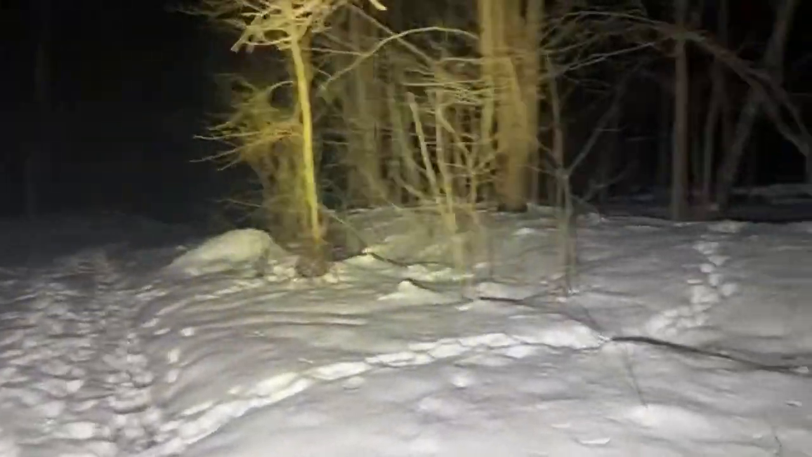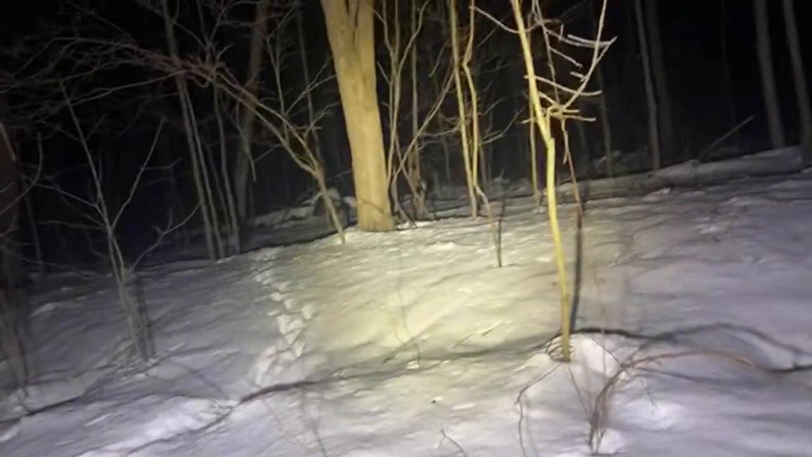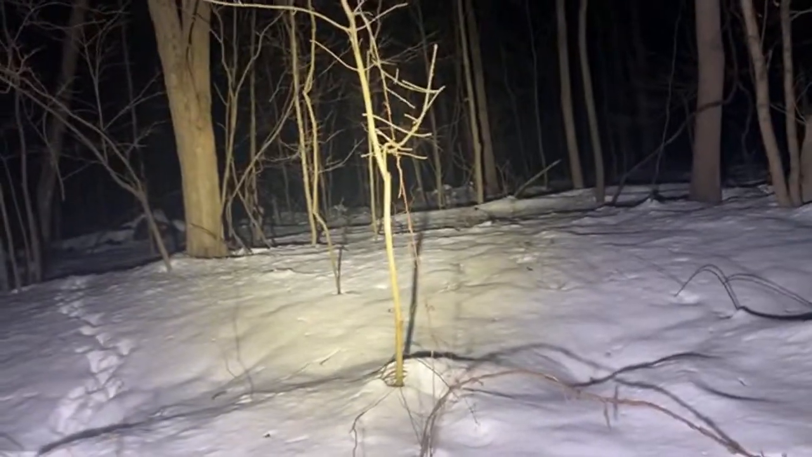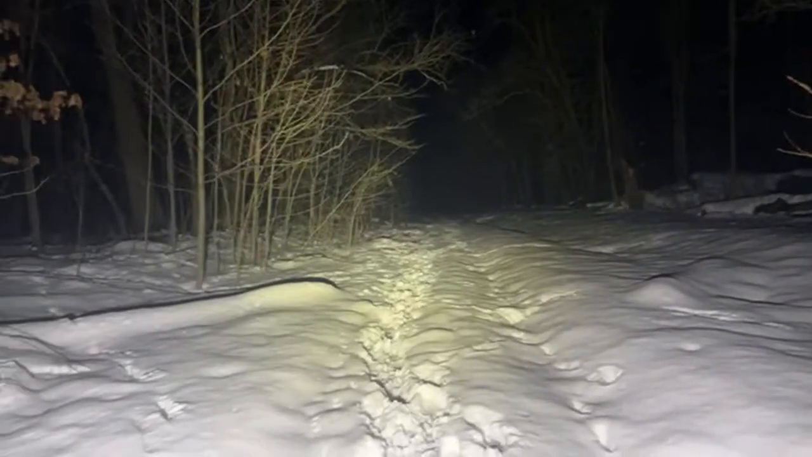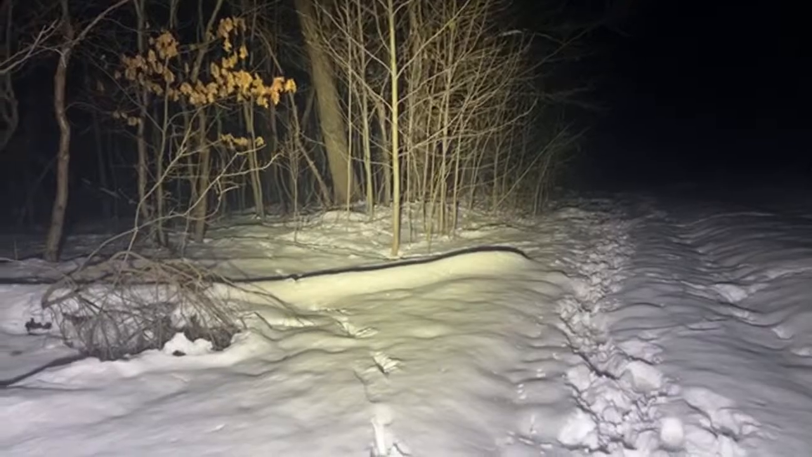All right, let's keep moving down here. I'm hearing something back here, and I heard a rustle. Six check. And I hear the Canadian geese going.